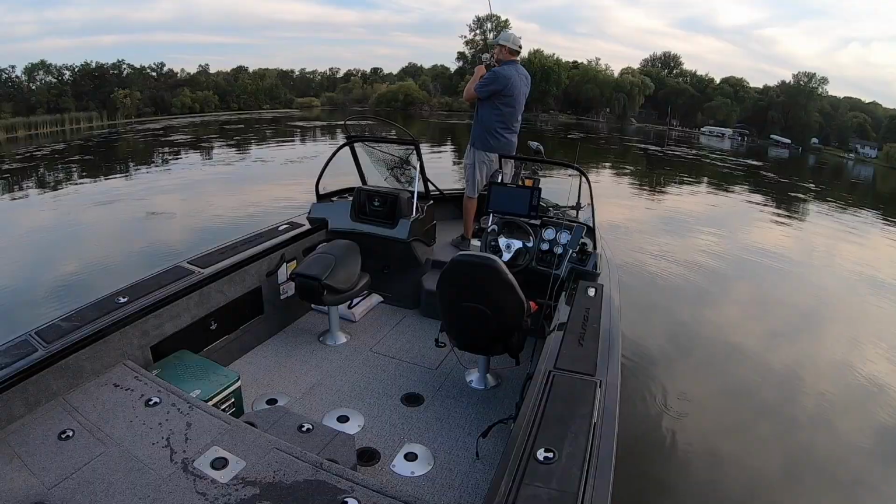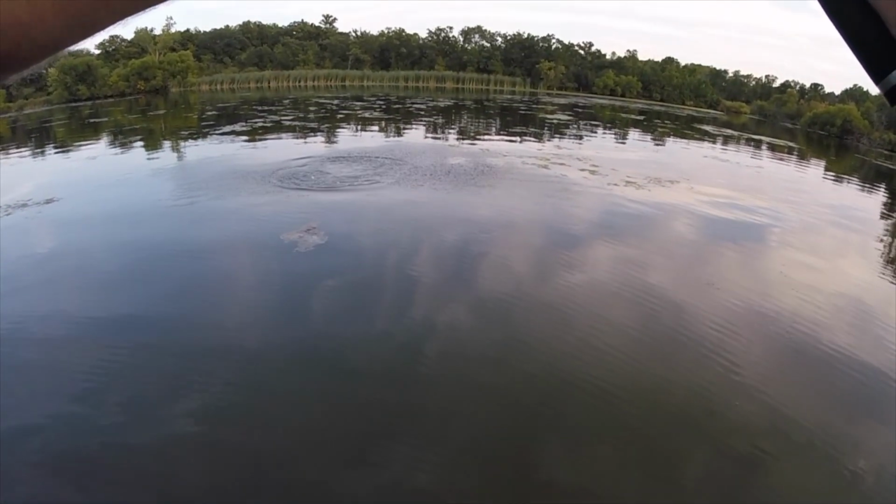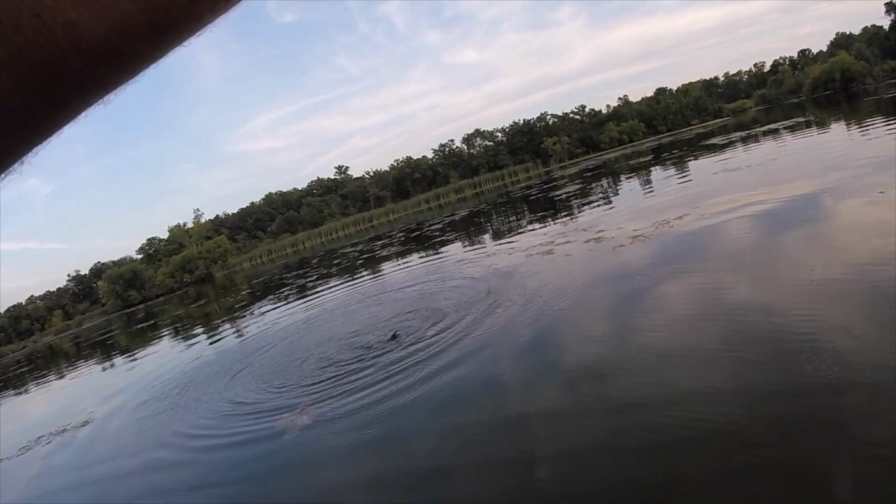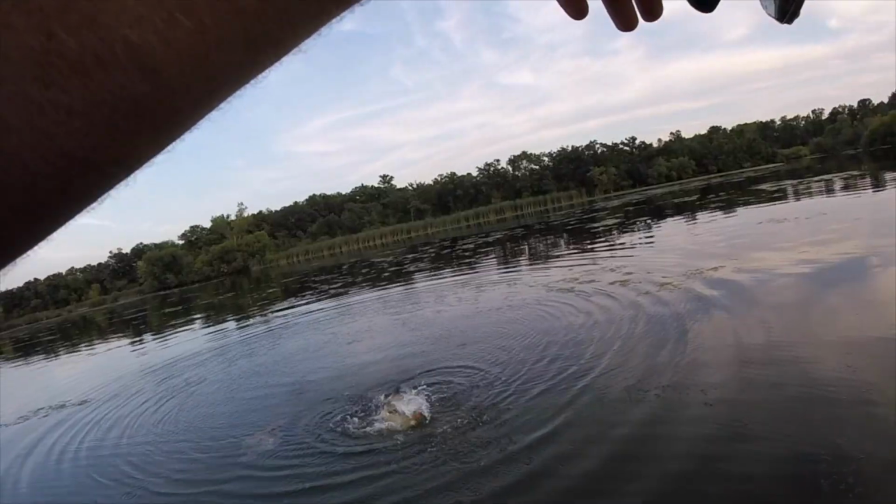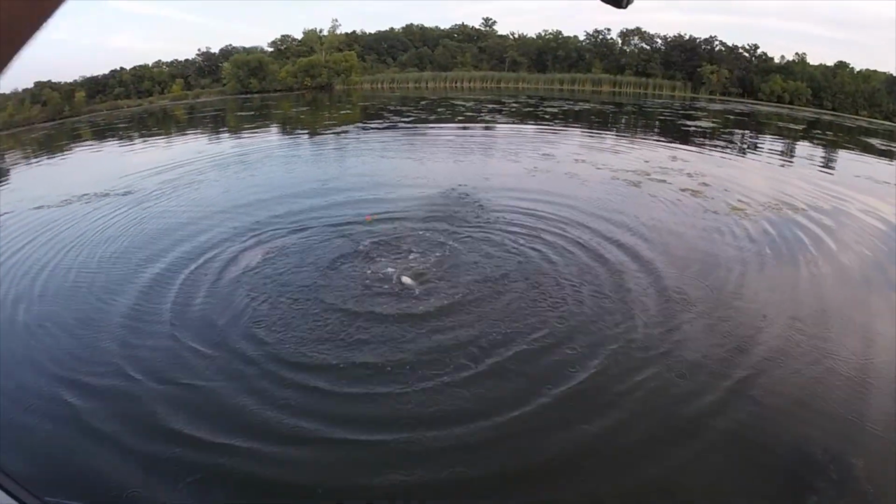Oh, jeez. Oh, my gosh. Oh, my God. Wow. He's up super shallow in the thick of it. Lord, is that cool. That is so cool, man. You are wrapped up, dude. Oh, my gosh. This is so cool, man. These fish are so shallow.